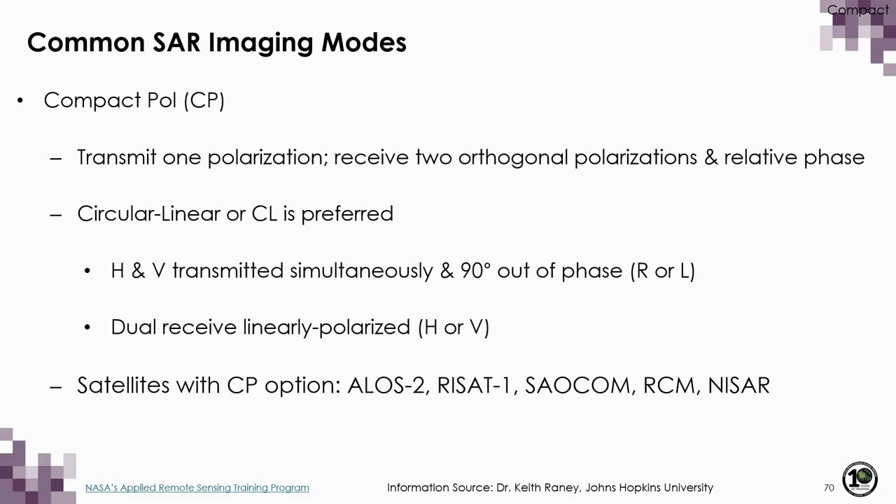Now this can be implemented in a number of different ways, though the preferred way is to transmit a circularly polarized wave and then receive both in the linear horizontal and linear vertical. There are several satellites with the compact pol option, including ALOS-2, RISAT-1, SAOCOM, the RadarSat Constellation mission, and NISAR.